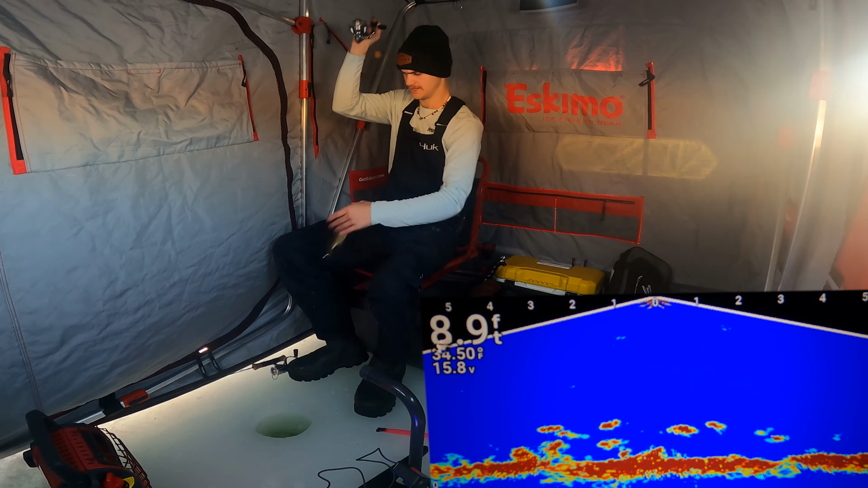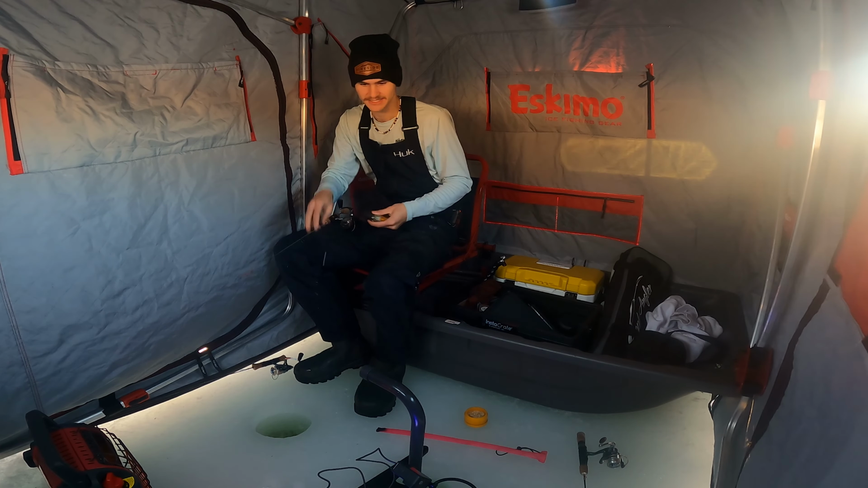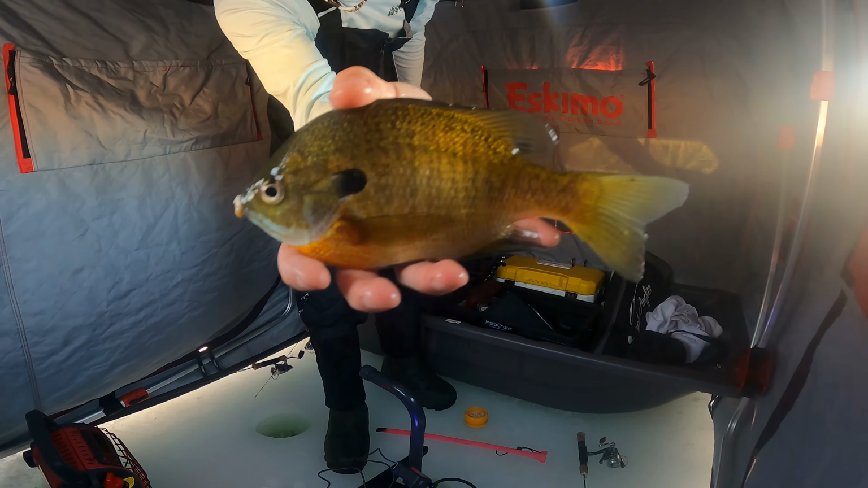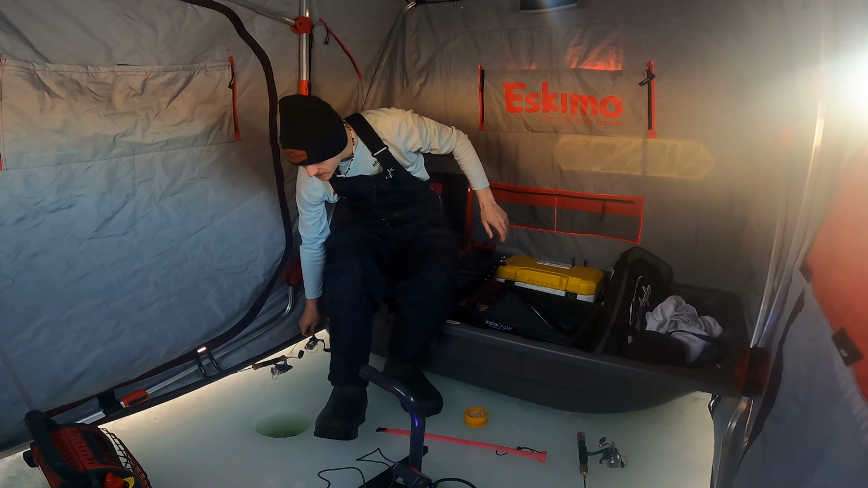Man, you're not bad. A little bigger than the last one. These gills aren't too bad though. I mean, they're not monsters by any means, but they're fish. And I'll take fish where I can get them. Not a bad gill at all. I'll take a good gill any day. Get you right back in the water, and we're gonna switch up tactics here.